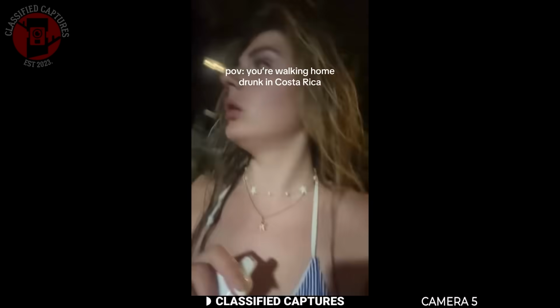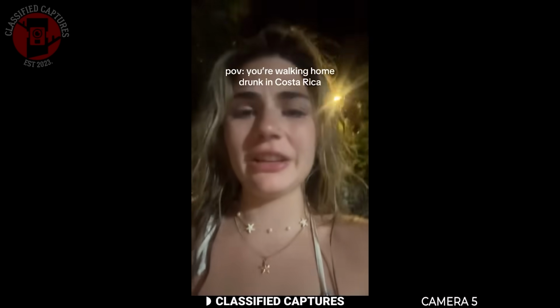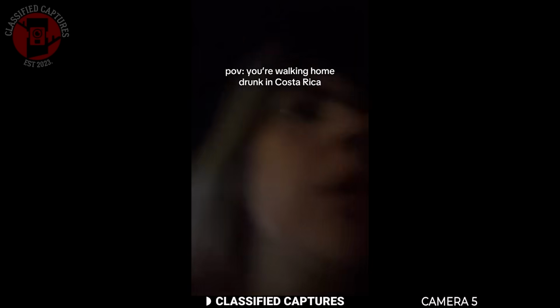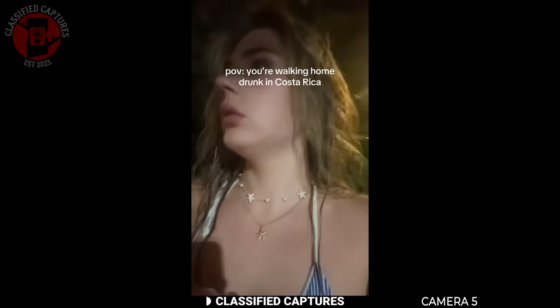A strange, deep howling sound can be heard. It was loud and sounded close. You can see the fear settling on her face immediately. She doesn't try to investigate or even stand around. Instead, she picks up her pace and fast walks straight home. She rushes to unlock the door to get in. The sound itself is haunting.